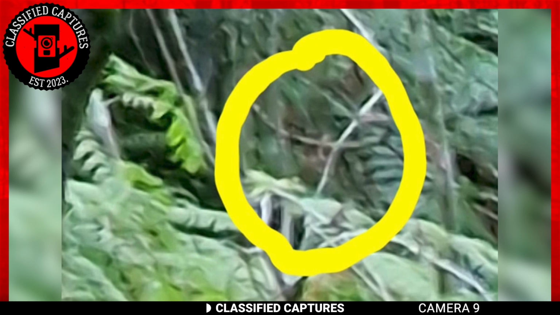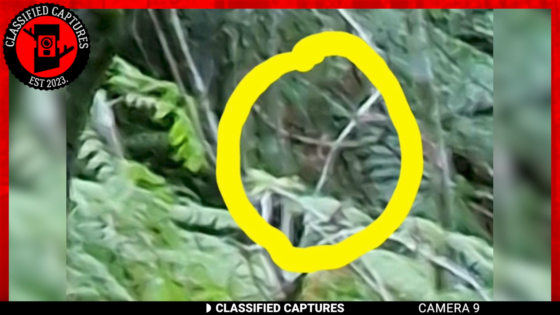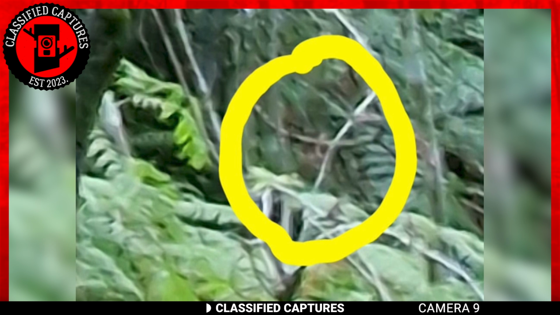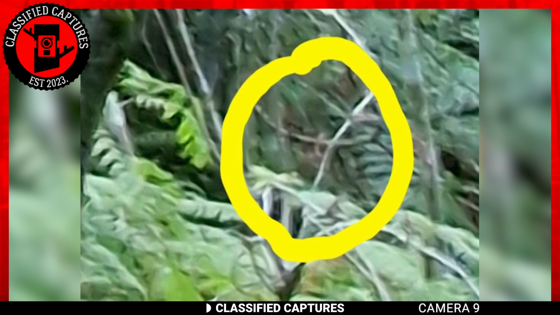Is it some sort of cryptid, or are we dealing with something more sinister? It's hard to tell since none of us have ever had any experience with whatever creature it is. Is it some sort of cryptid, or are we simply dealing with an otherworldly creature?